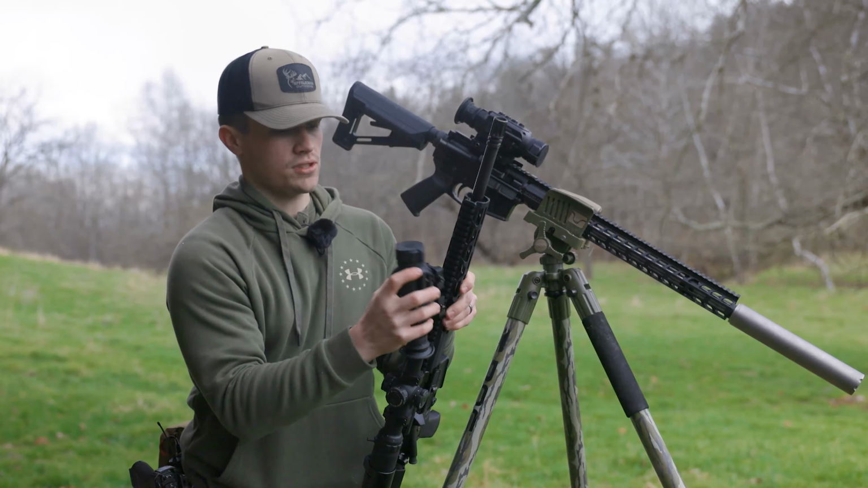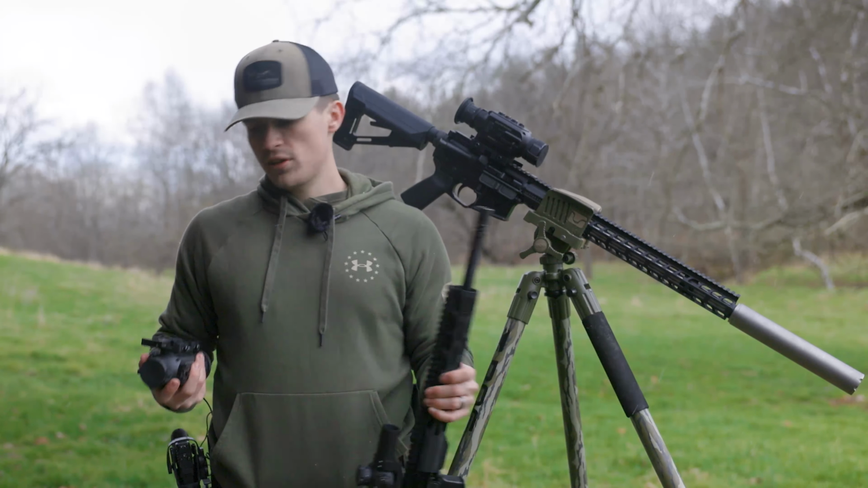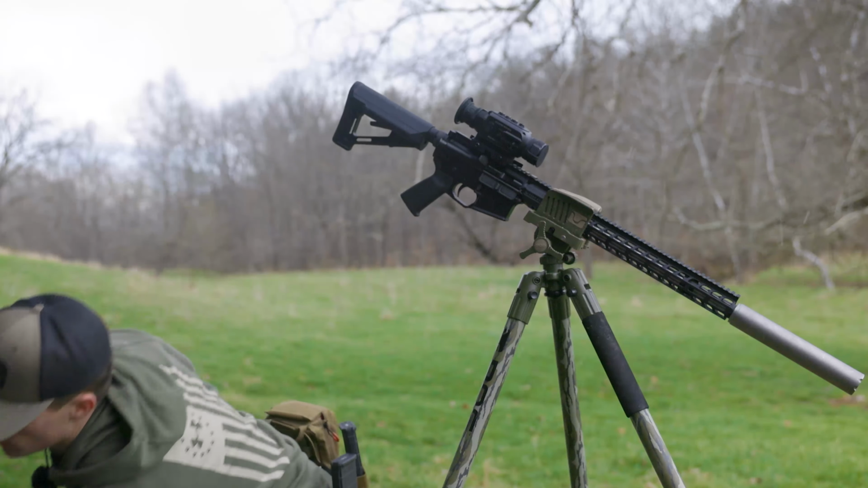The mounts are pretty sweet. A lot of people will refer to them as very similar to American Defense mounts. I mean, it's a high quality, really good little optic. I didn't have any problems with it cutting off or cutting on randomly. You put it in sleep mode, press a button, and it wakes up. It does what it's supposed to do.